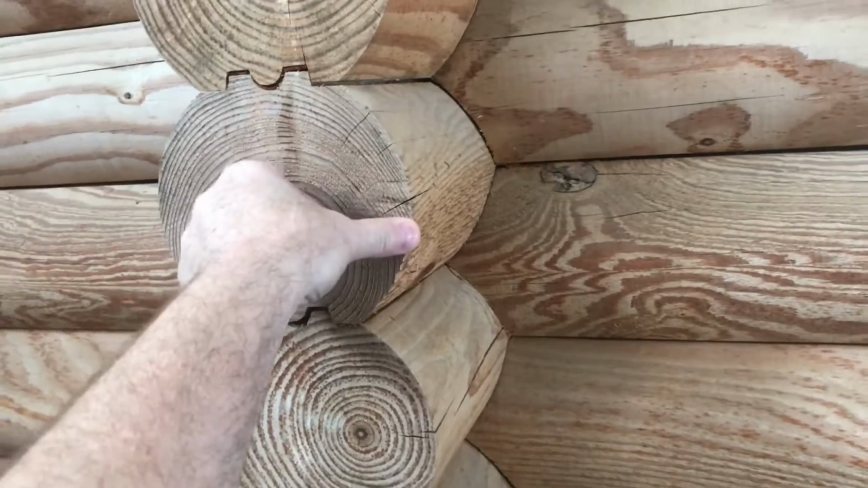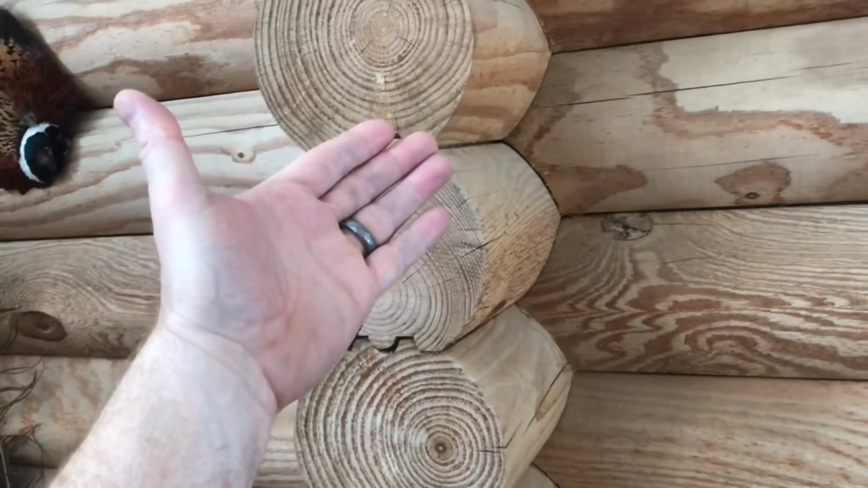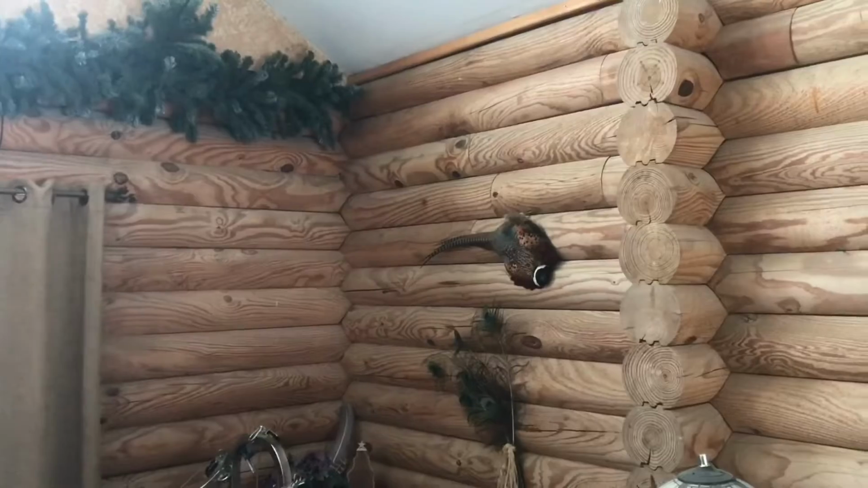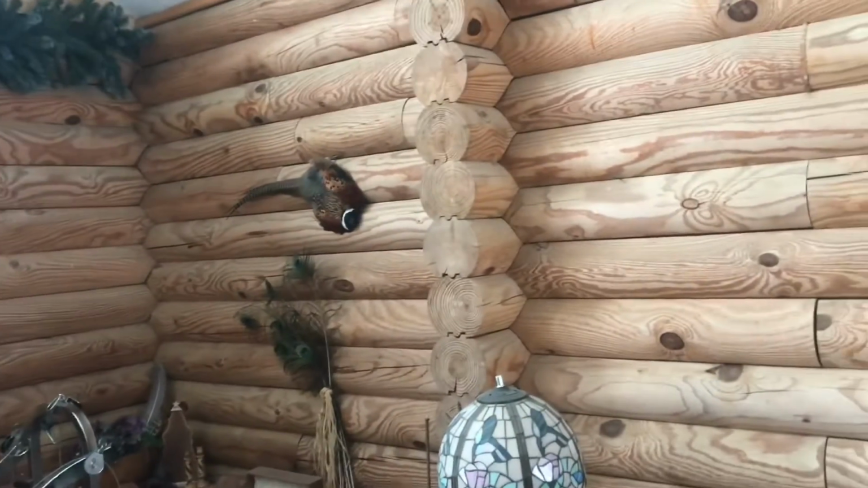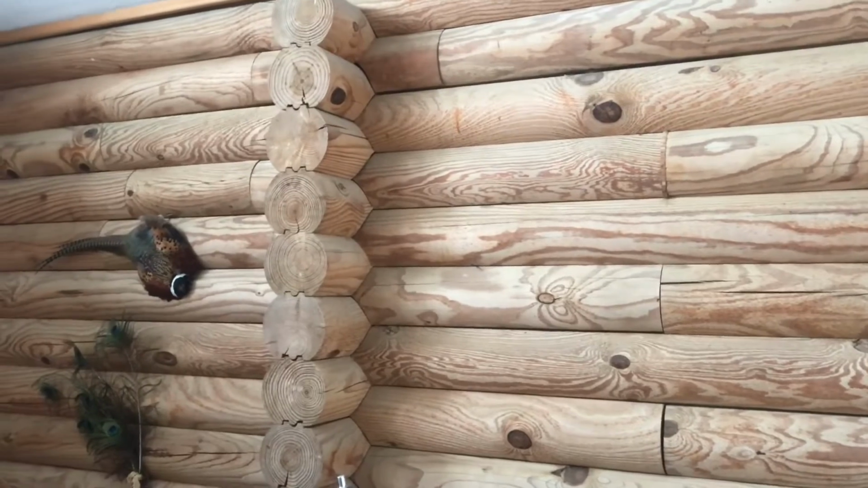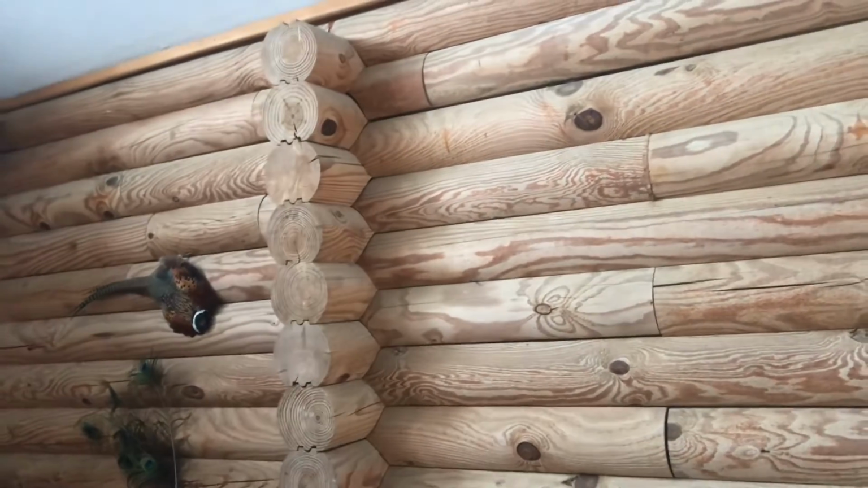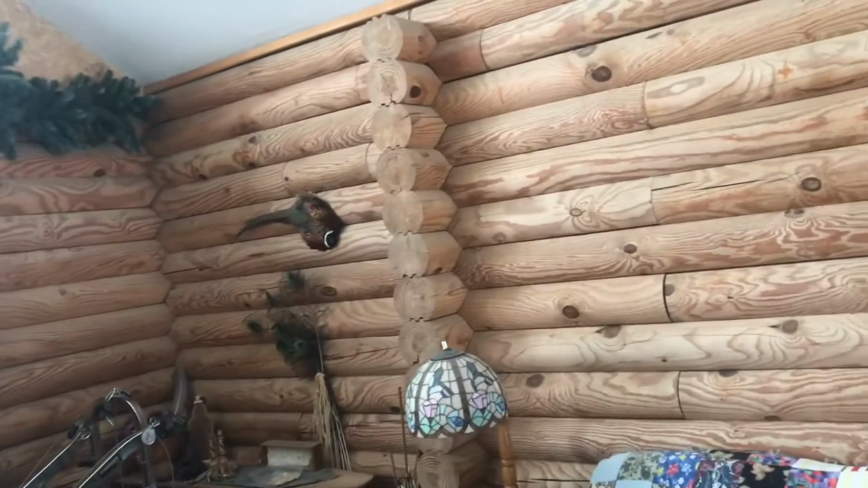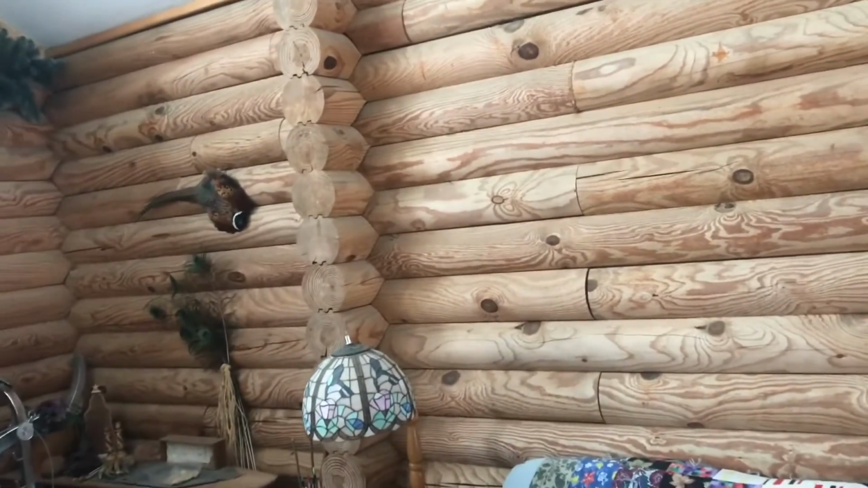Just because these logs have an R8 insulation value doesn't mean that it's worse than fiberglass insulation. You may ask, well, why? And that's because these logs hold and retain heat. So it's almost like batteries that hold the energy and release it throughout the day. Because of that dynamic, you're going to have a more consistent, even heat.